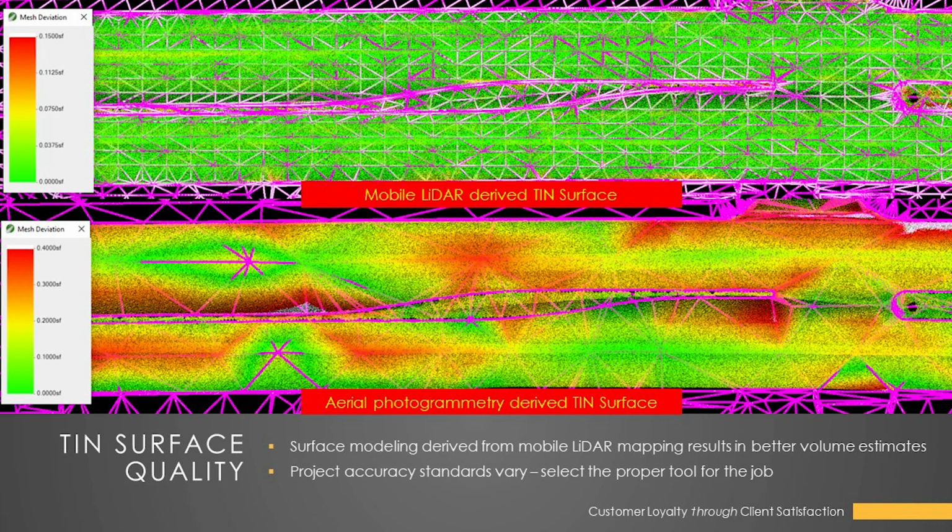And this isn't an attempt to badmouth or say anything bad about photogrammetry. I think this just shows that you need to choose the right tool for the job. Not every tool is the proper tool to be utilized for that job. And just one other point I want to make, if you look at the bottom, the scale for the aerial photogrammetry is in the range of 0 to 4/10. So it shows that there's a lot more variance between the point cloud and the tin surface generated from the aerial mapping.